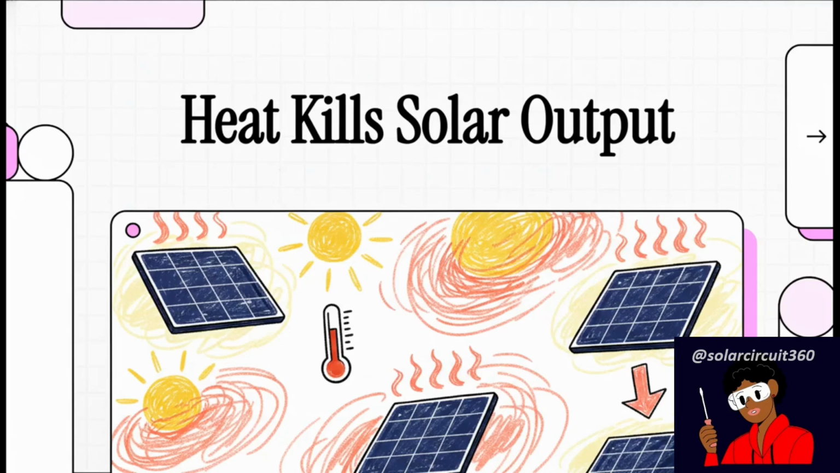All right, let's dive right into this explainer and track down the invisible thief that's literally robbing your solar panels on the absolute brightest days of the year. We're dealing with thermal dynamics today. It's a fascinating, often misunderstood subject that completely flips how we evaluate solar energy, moving us from just blindly chasing sunlight to actively managing heat.